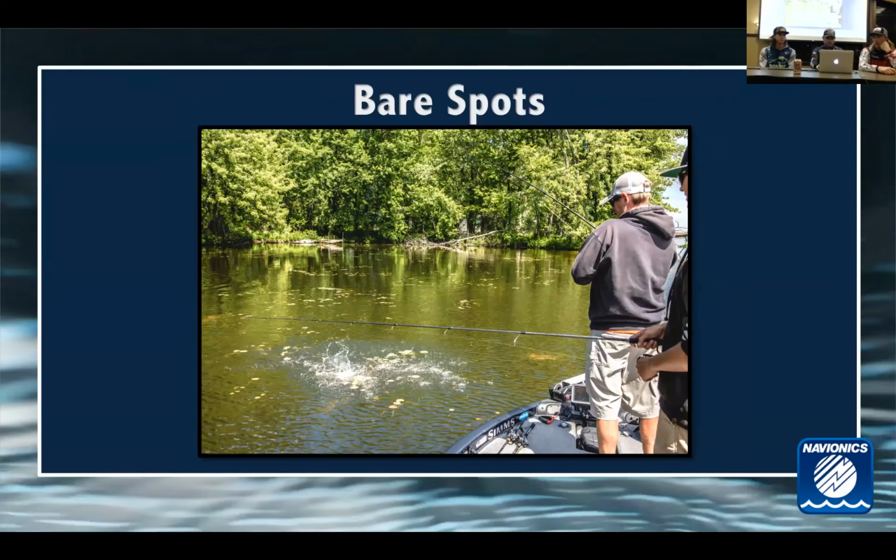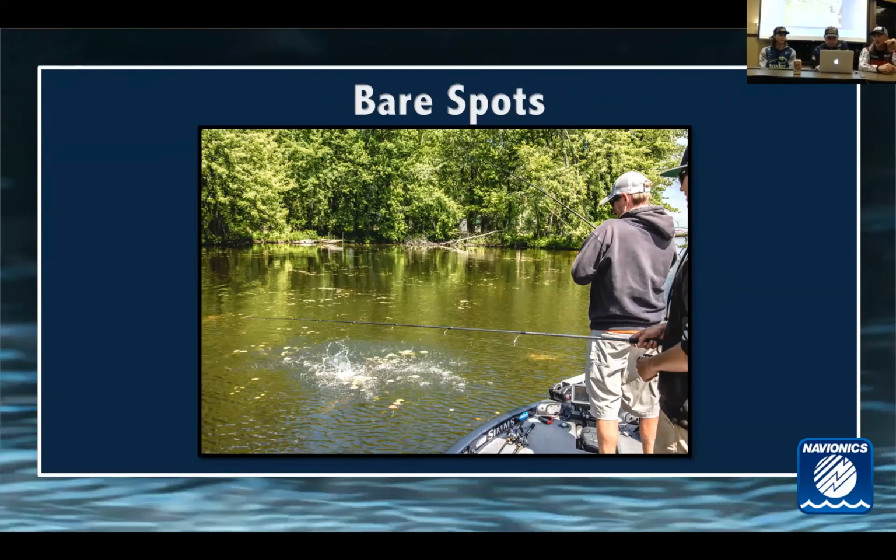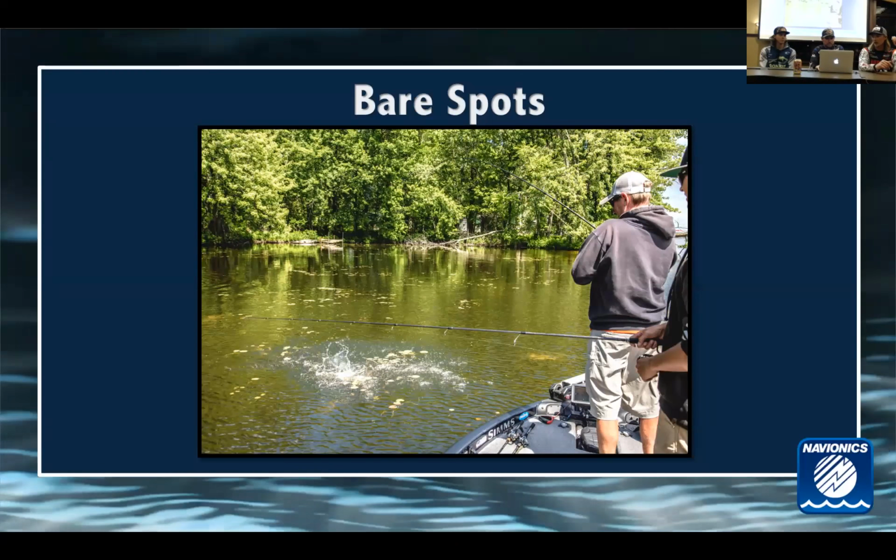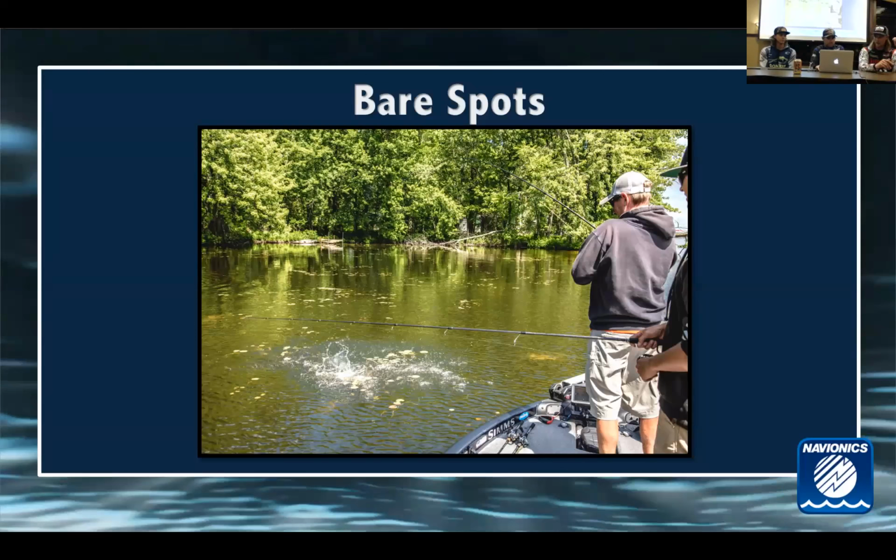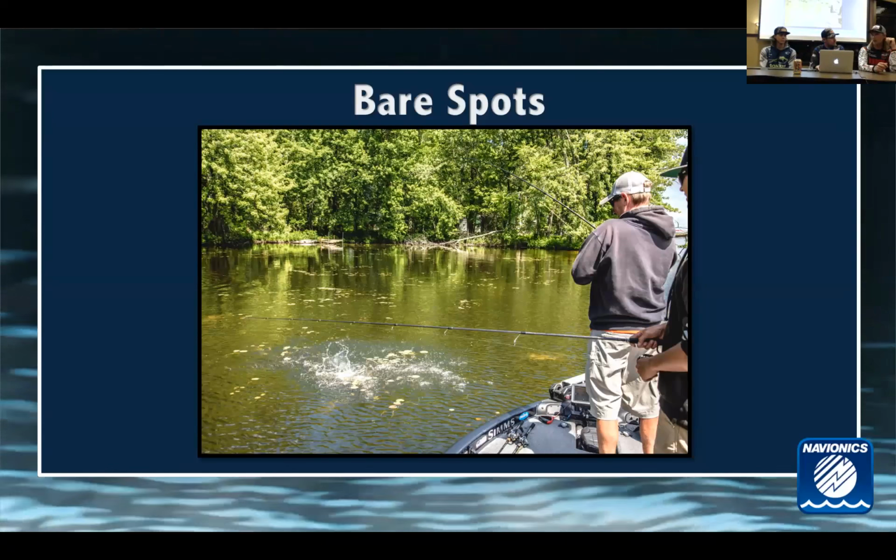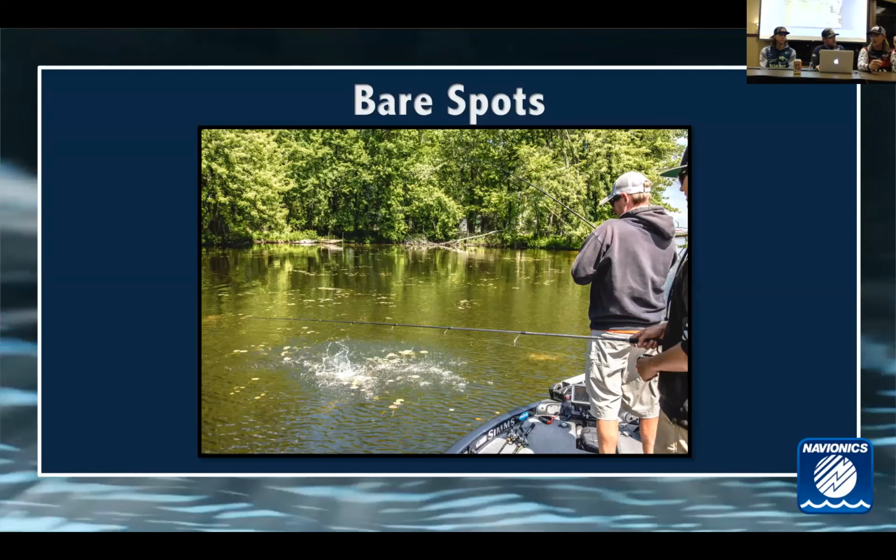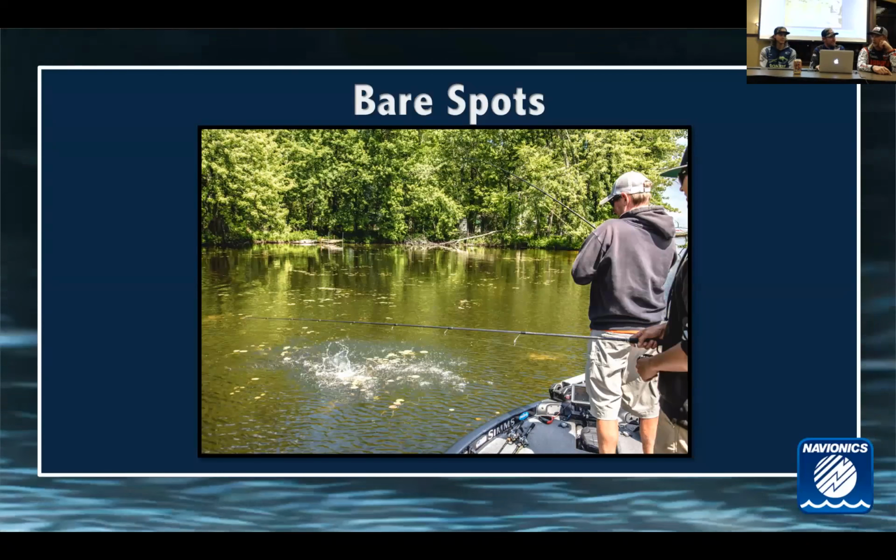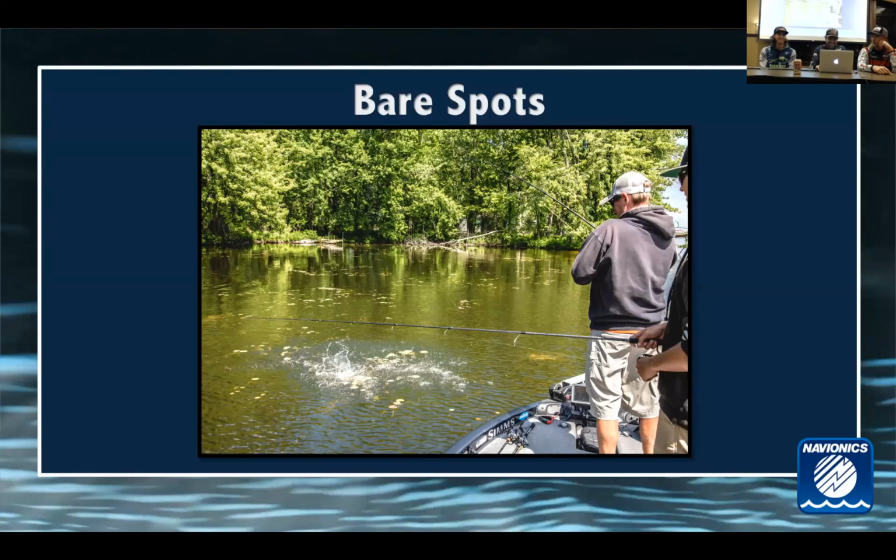Bare spots. Talk about bare spots. It's similar to an inside weed line, but you'll find bare spots just out in the grass flats, maybe little high spots or somewhere the bottom changes a little bit and the grass doesn't grow. Killer spots for sure. Which favorite bait to throw in there? Probably like a wacky stick worm kind of deal.